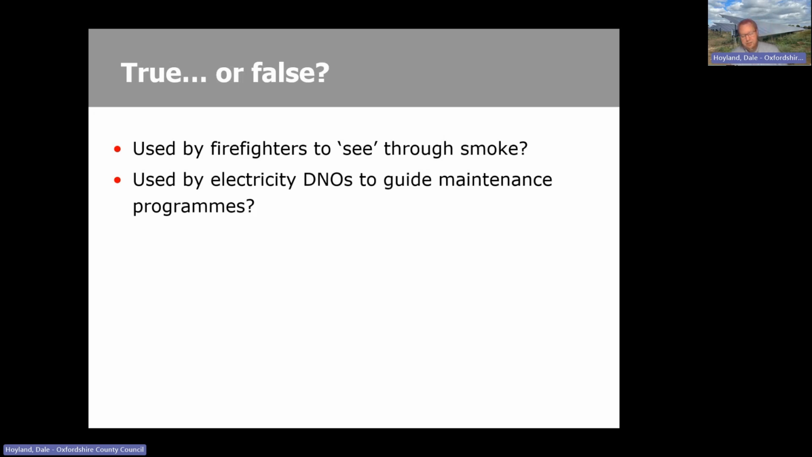Electricity district network operators to guide their maintenance programs. I'll go through these a little bit faster. I'll tell you, yes, they are all true. So yes, absolutely, they will. District network operators, so the local electrical operator, will use thermal imaging cameras to look at circuit boards and such like substations, also electrical connections, to see if there's any hotspots, any poor connections, so that they can tackle that before failure.